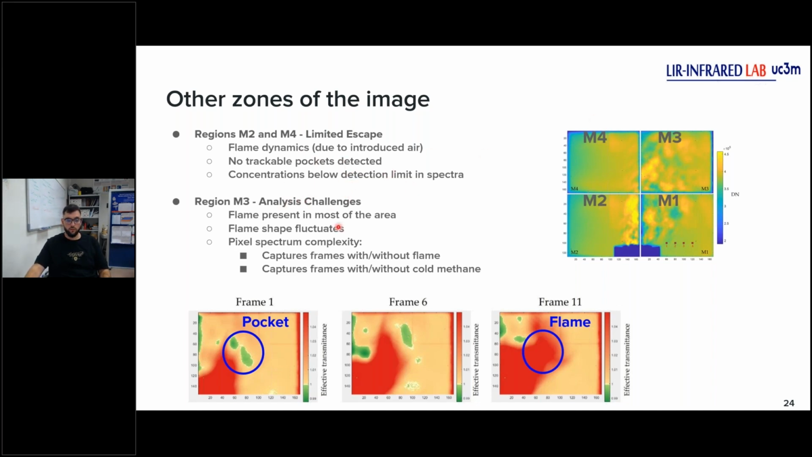For region 3, we get some interesting results. If we look at these frames of one video, in frame 1 we have a pocket, and in frame 11 we have flame. We don't know if the pocket is emitted to the atmosphere or if the flame is being born here.